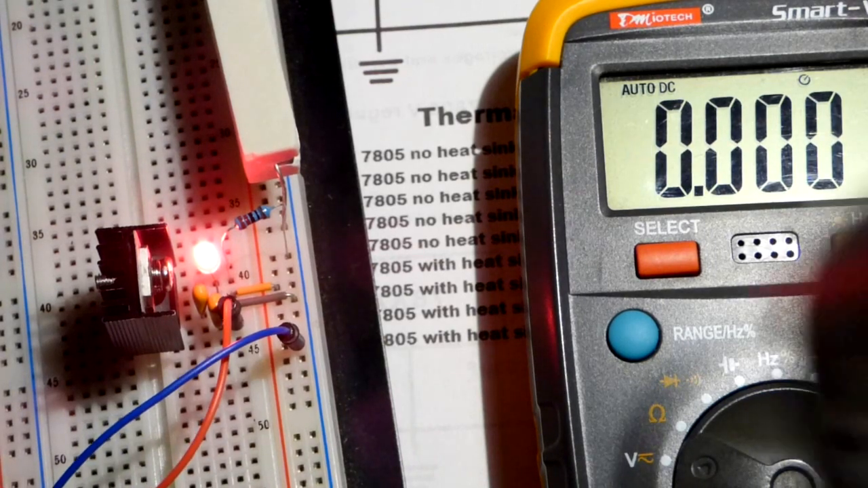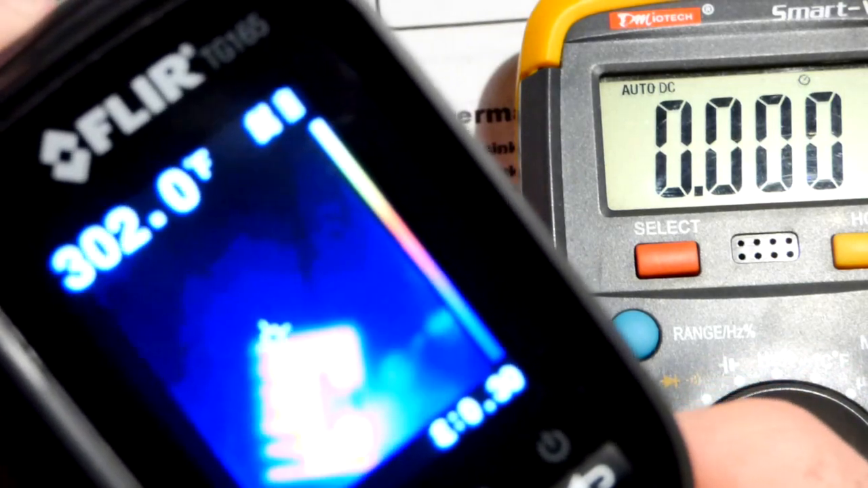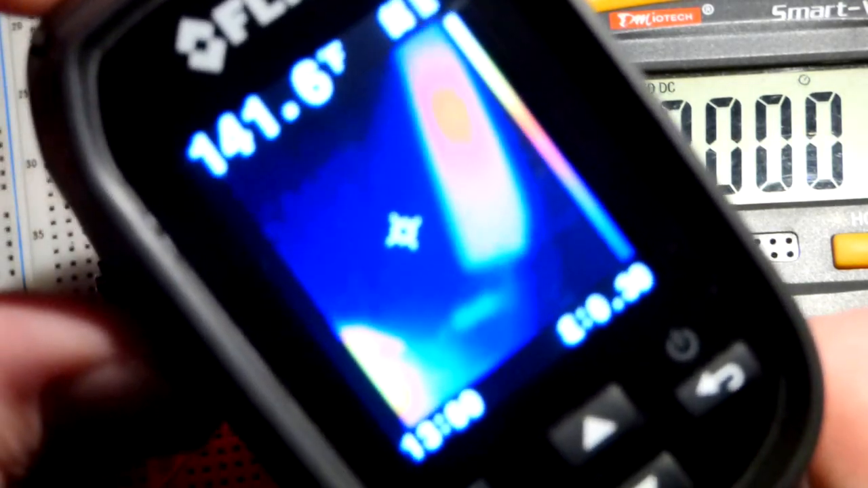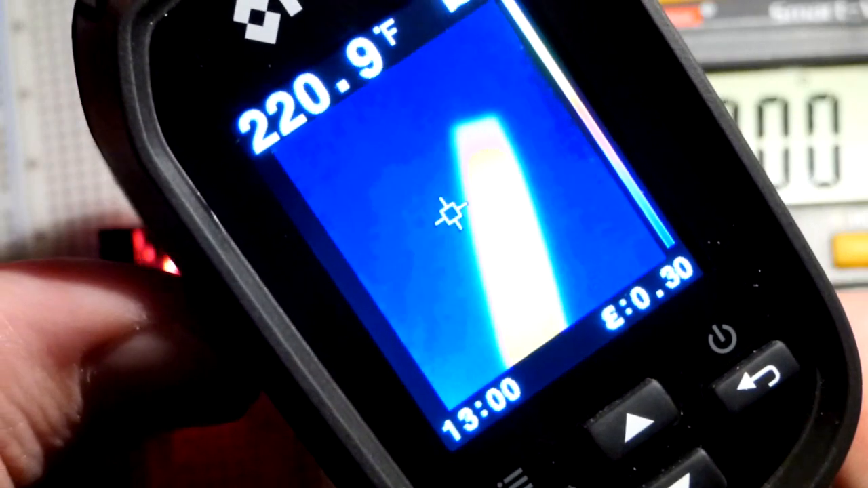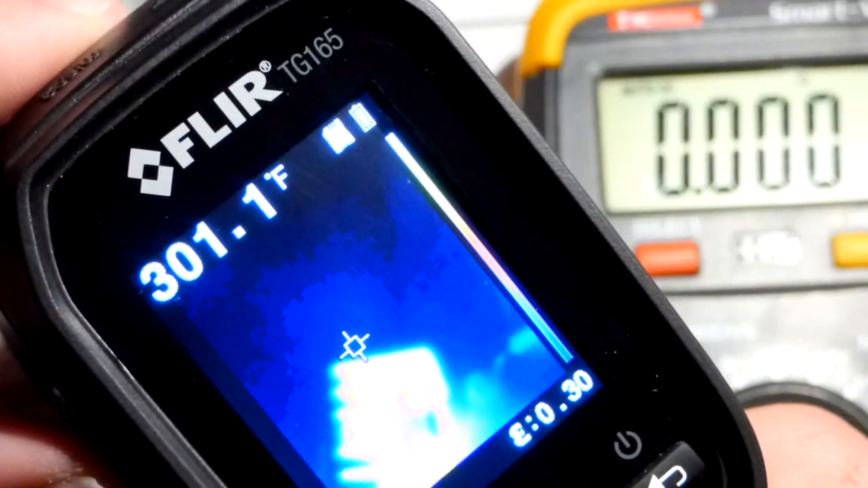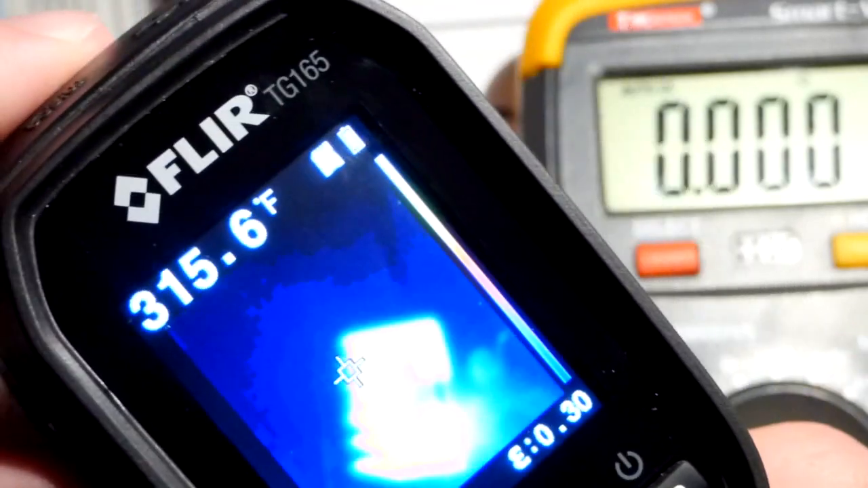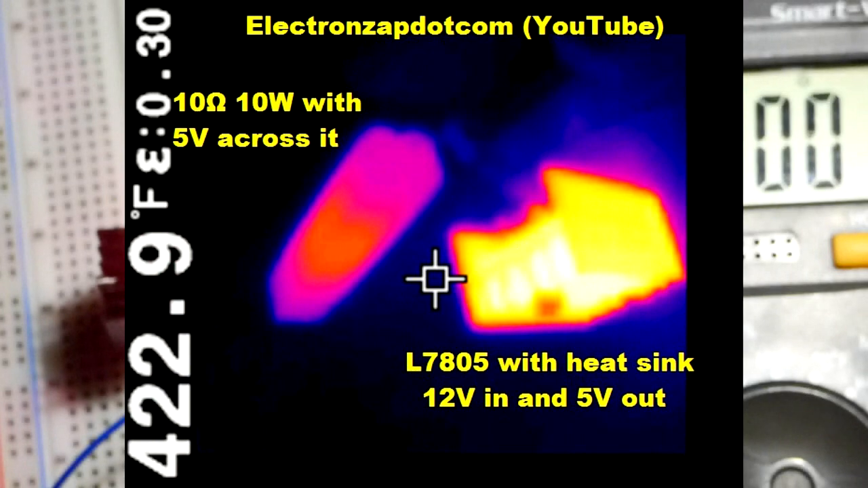And of course the better picture was the one I took earlier, but here you can see that heatsink is really warming up, and the resistor also is really warm because it has 5 volts across it. It's a 10 watt resistor, 5 volts across it. I think it's 2.5 watts total, so it can get even hotter. But in any case, there you can see the heatsink heats up.